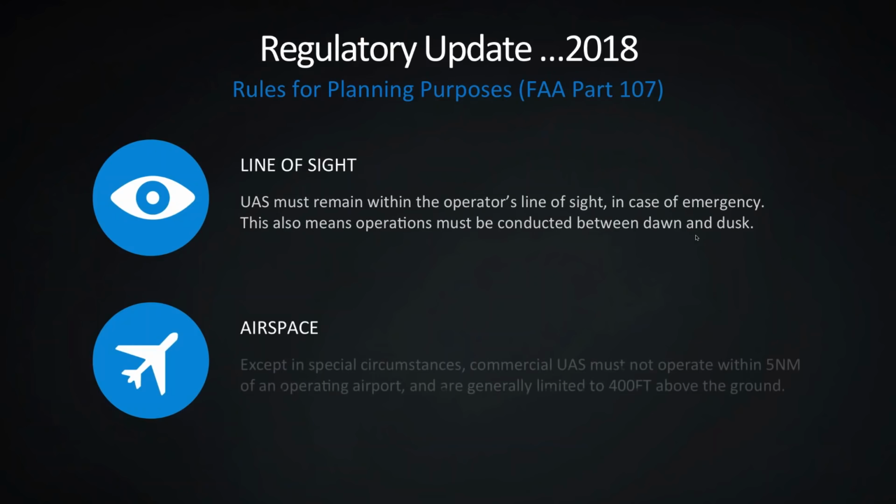And just a quick summary, the rules haven't changed a lot since our last webinar. We're still generally operating in line of sight, meaning wherever we can see the drone or the UAV. Oftentimes it's several thousand feet either side of us, and that's up to a mile sometimes if you go left to right, if you're in an open area.